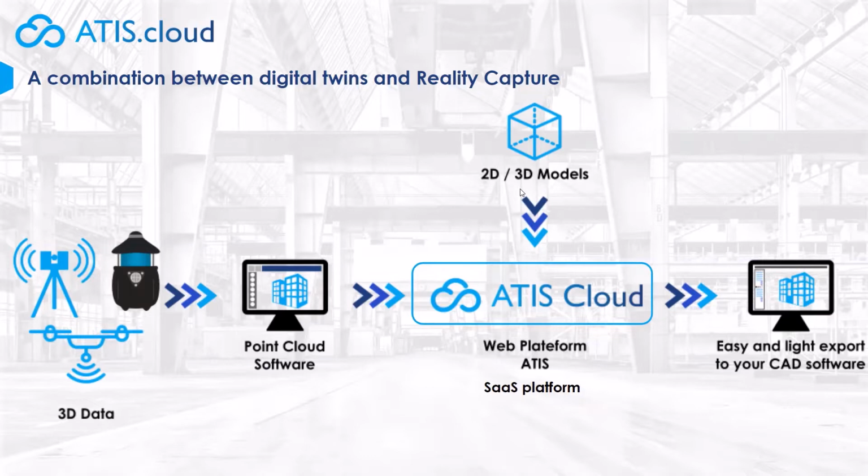Also, you can import 2D or 3D models into your point clouds. Then, once you finish working on your point clouds, you can export them to your CAD software. ATIScloud generates Recap files. Just to let you know, if you have any questions during my presentation, feel free to ask them in the chat.